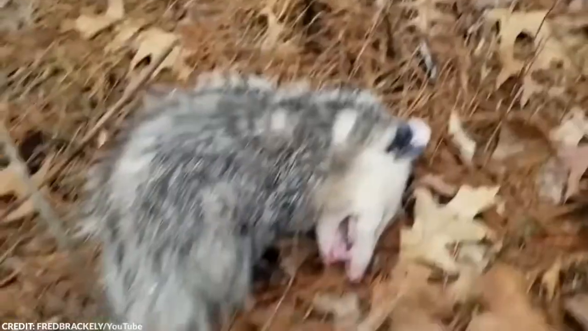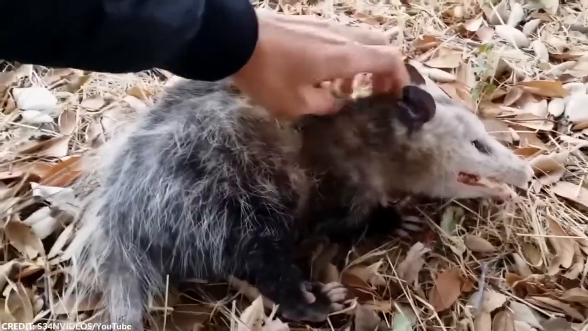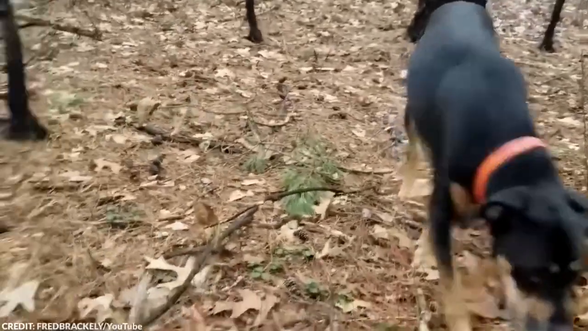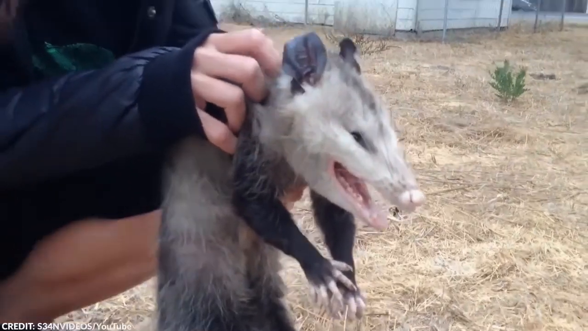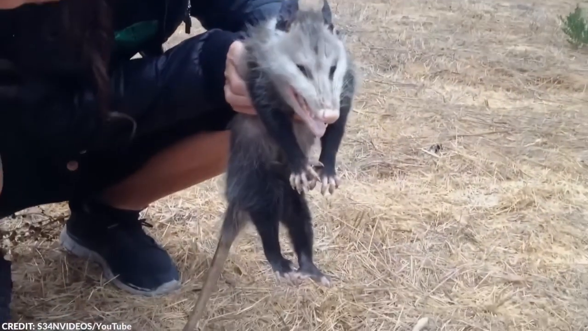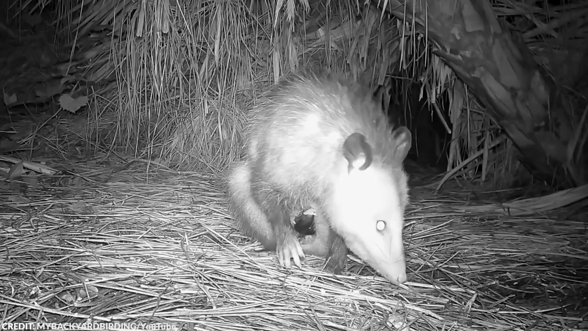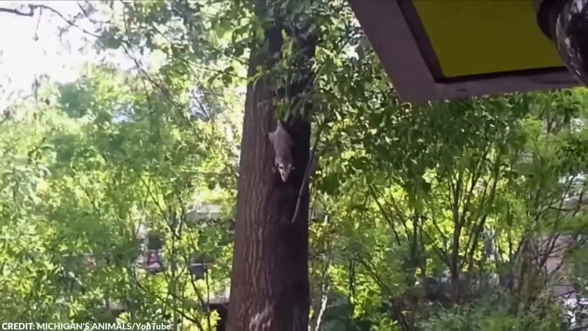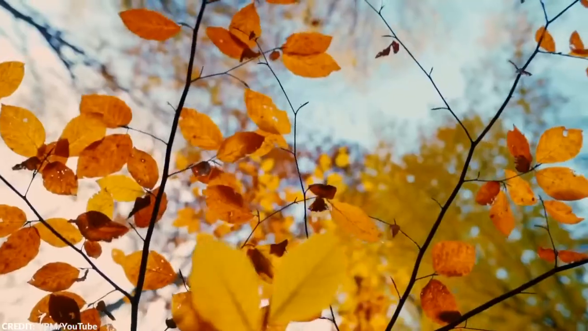When it feels that it's in danger, it will fall to the ground, become limp, and emit a foul-smelling odor, making it appear as though it's dead. This can last for several hours, allowing the opossum to escape from predators. Even in the wild, away from people, opossums have unique behaviors. Their tails are prehensile, which means that they're useful for grasping and wrapping around things like tree limbs.